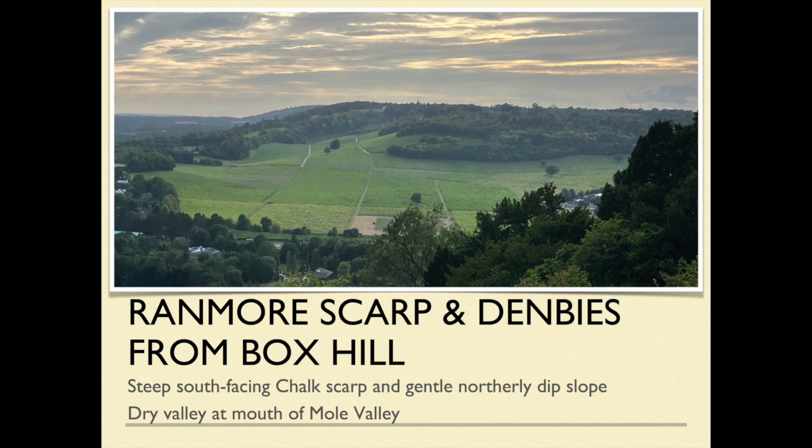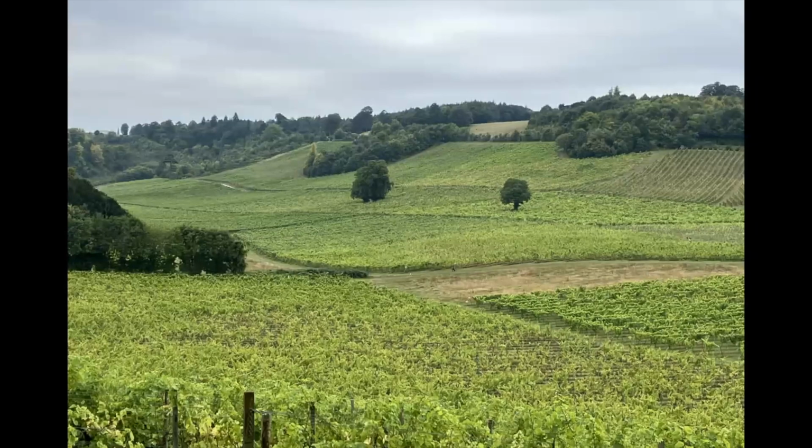This valley here is not the front of the ridge of the North Downs. That's there. This is a dry valley at the side, just behind there. And this is that valley, covered in all sorts of wonderful grapes. And that little spire there is Ranmore Church, if you're aware of it.